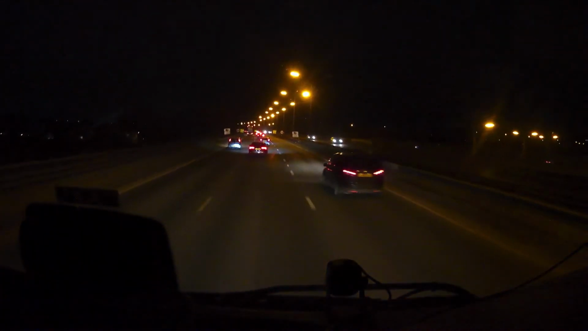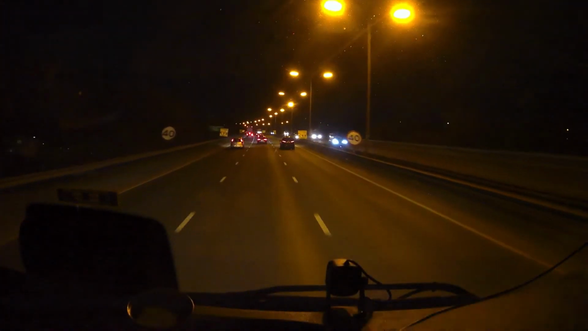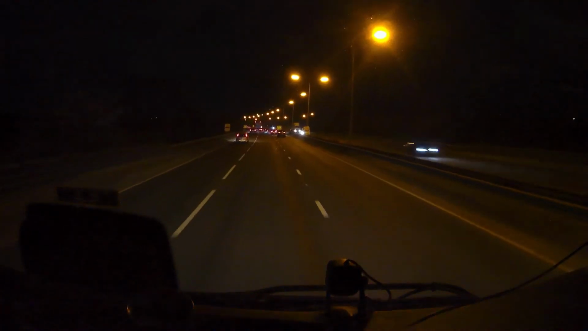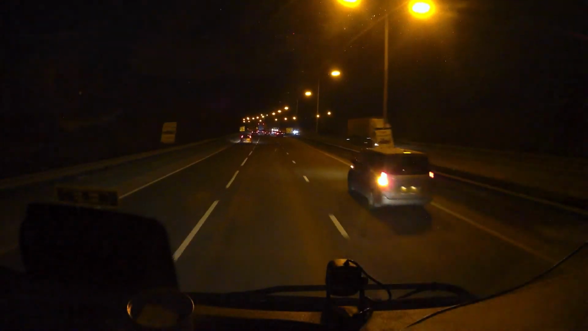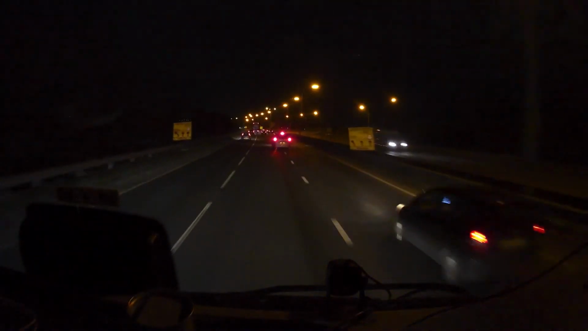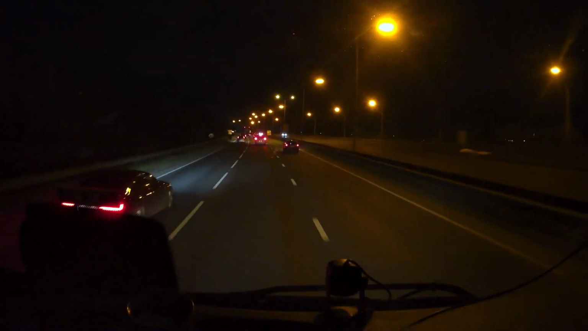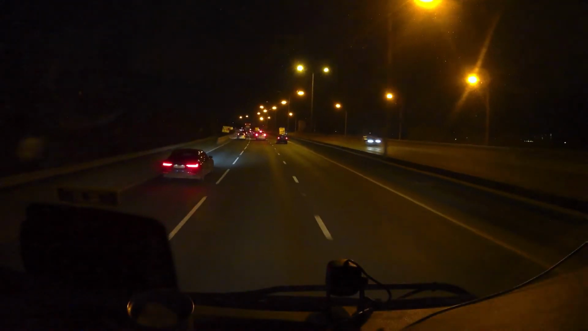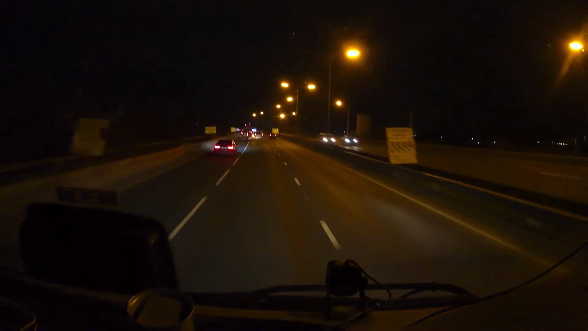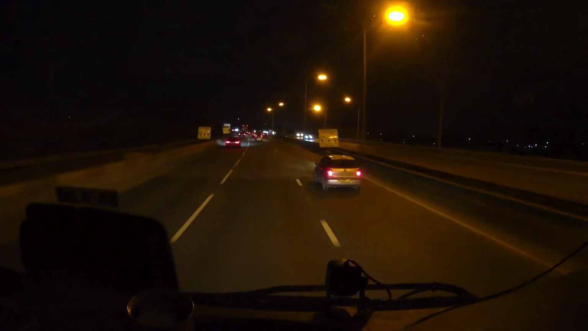Look at that joker going by. 6 miles, keep right, towards A13, towards Basildon. What these people don't seem to realise is that there's average speed cameras along here. I don't quite get it.